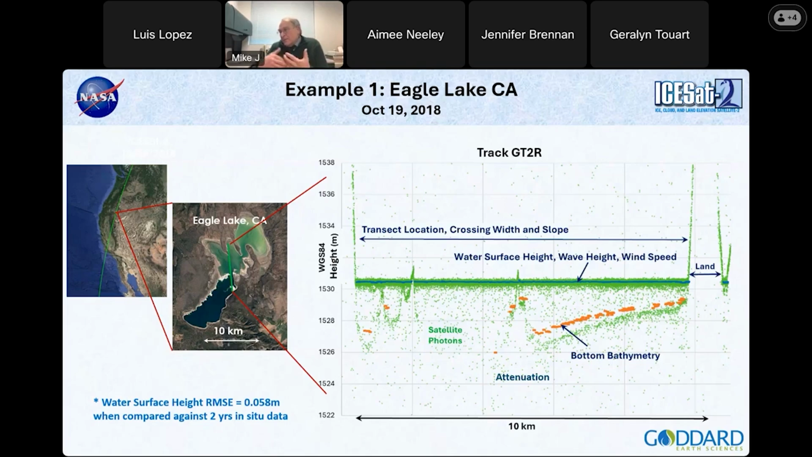The reason the bottom bathymetry appears to be floating here is that the green photons have not been calibrated for the speed of light in water. So we make an estimate of the refraction effect of water on the photon, and since light is slower in water, that raises the apparent bathymetry. If you threw a rock overboard on a string, you would hit the bottom where the orange short segments are. Okay, let's keep moving.